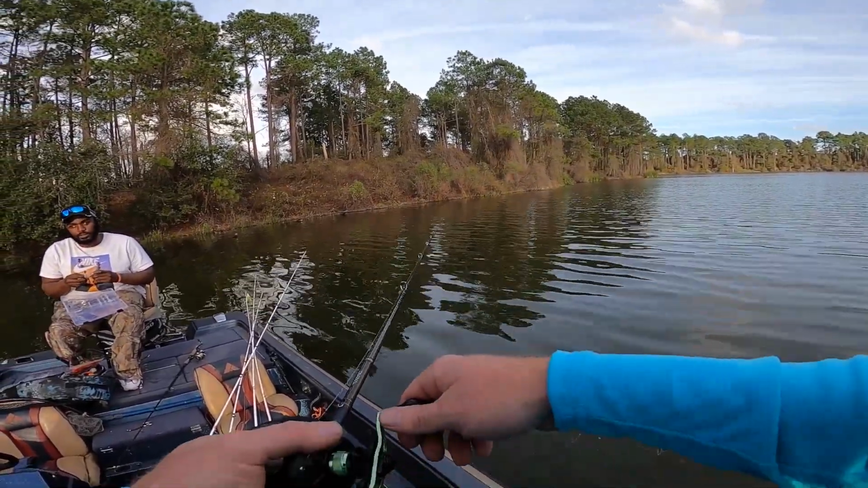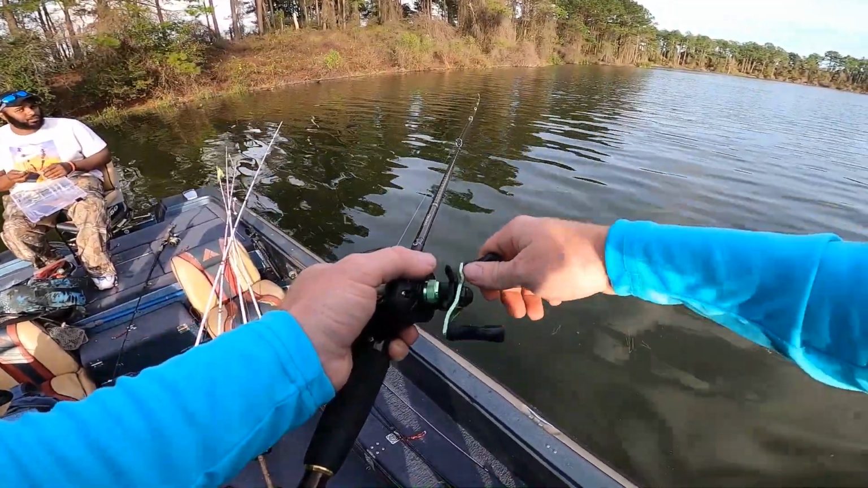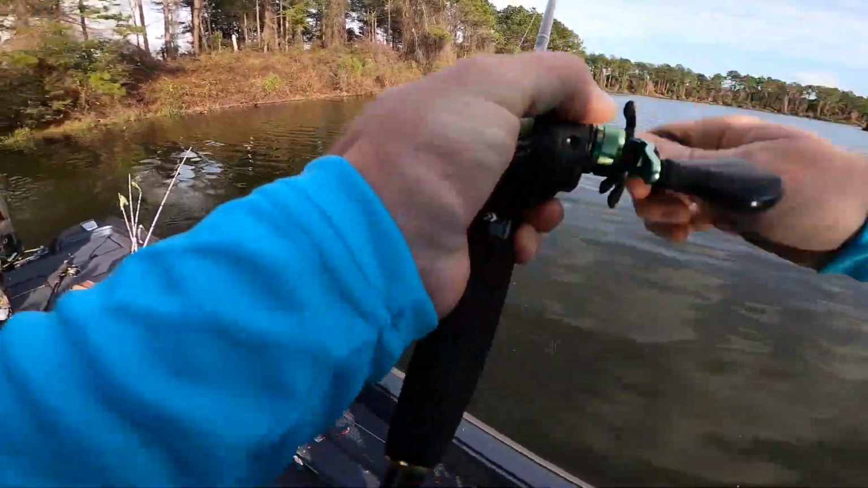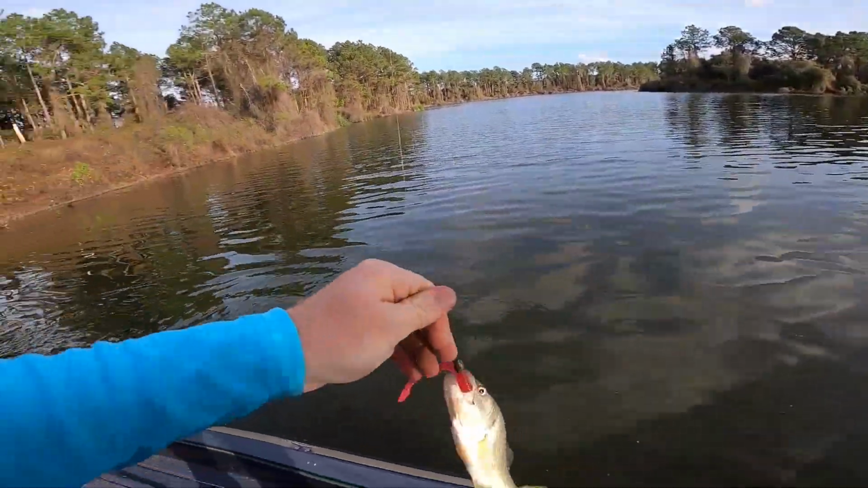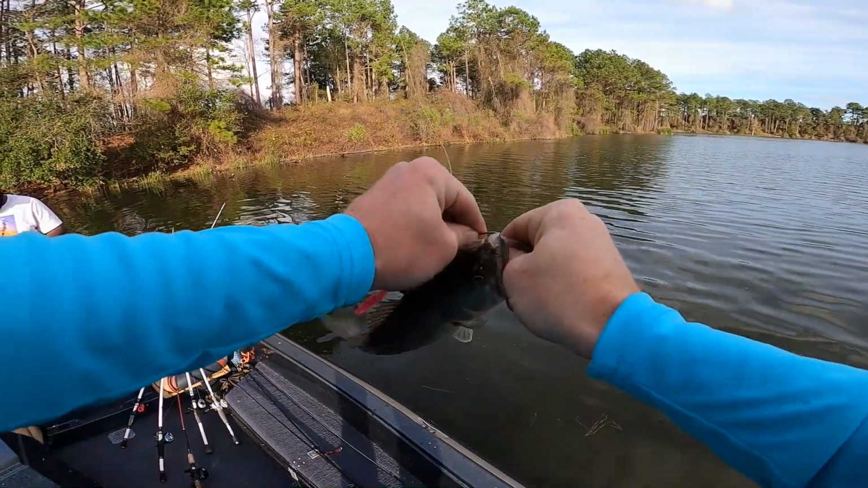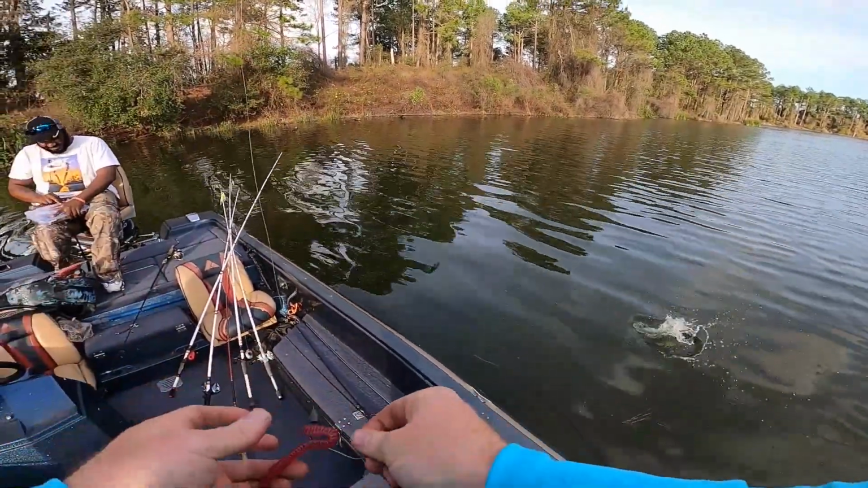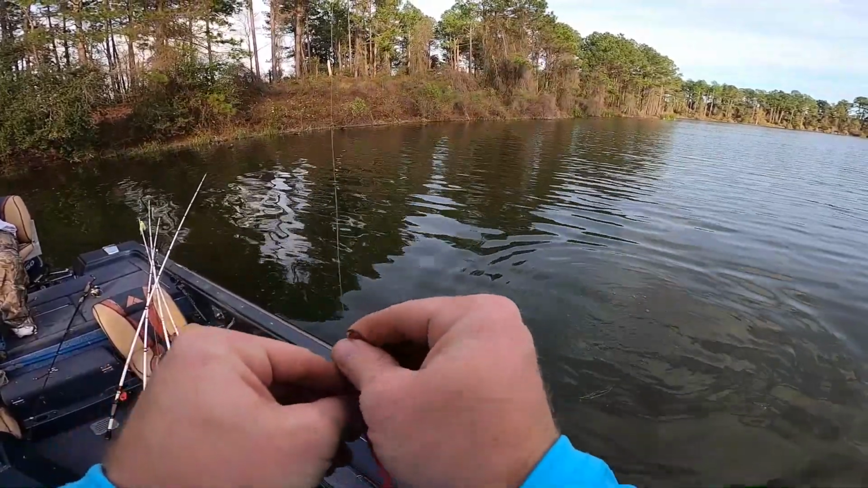Ooh, I got a bite. Got the hook in him. That's the same one you caught, ain't it? We ain't catching big fish, but we catching fish. These are definitely some small ones. Not even a year old. Yeah, that's the size we were catching last time we was here.